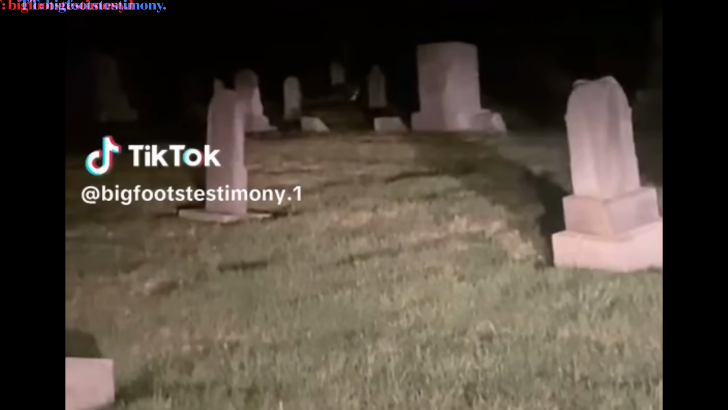This scary video was uploaded to TikTok on February 15th, 2024. According to the caption, this encounter took place in a local cemetery in the Appalachian Mountains. And whatever the creature was in the video, it was reportedly digging up graves. Take a look.